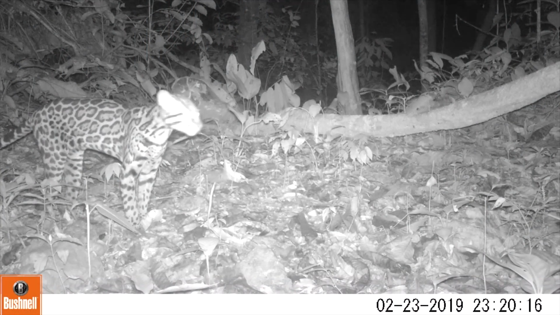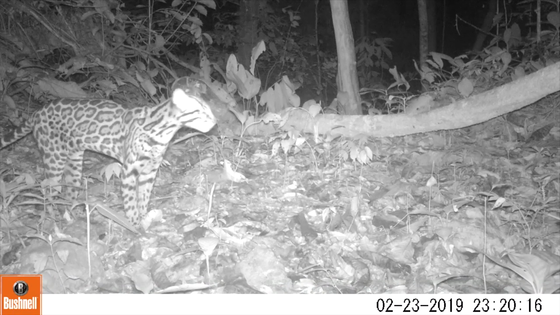This last location is called the Favorite Vine, and you'll see this ocelot. It's interesting because in the next clip we'll have a margay, which is a very similar cat, but you can see the differences.